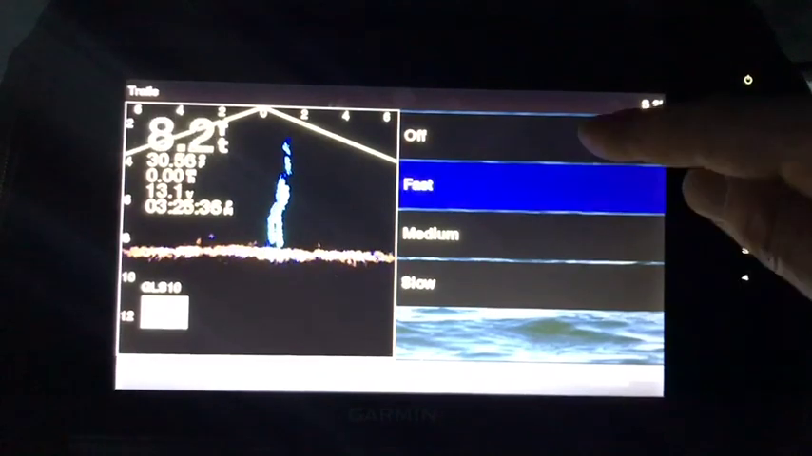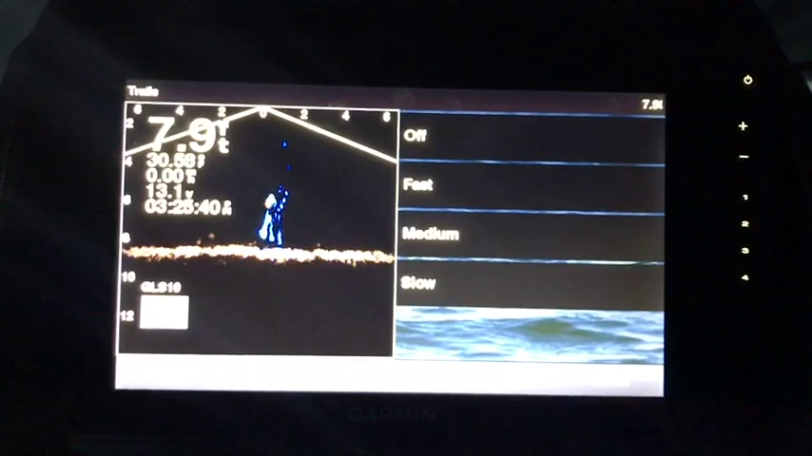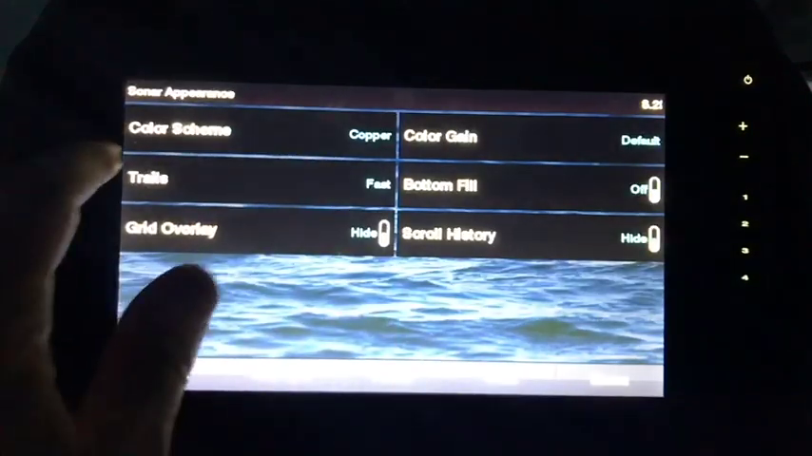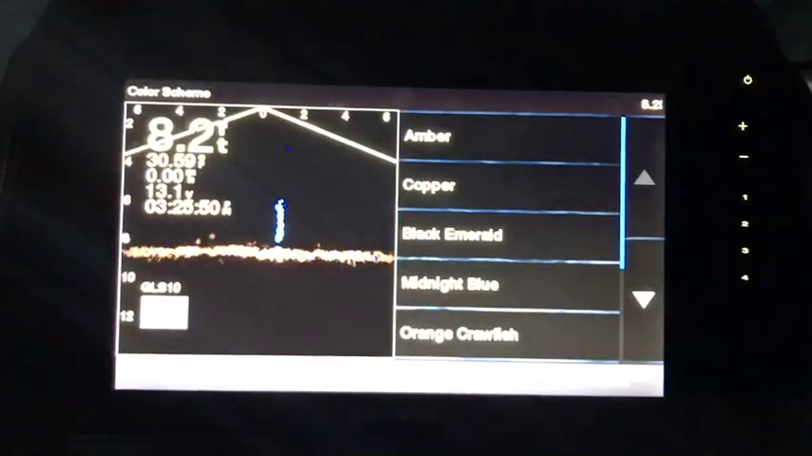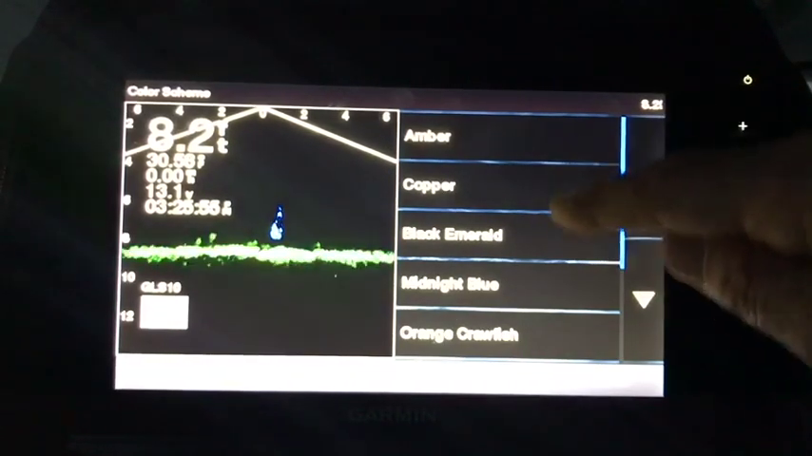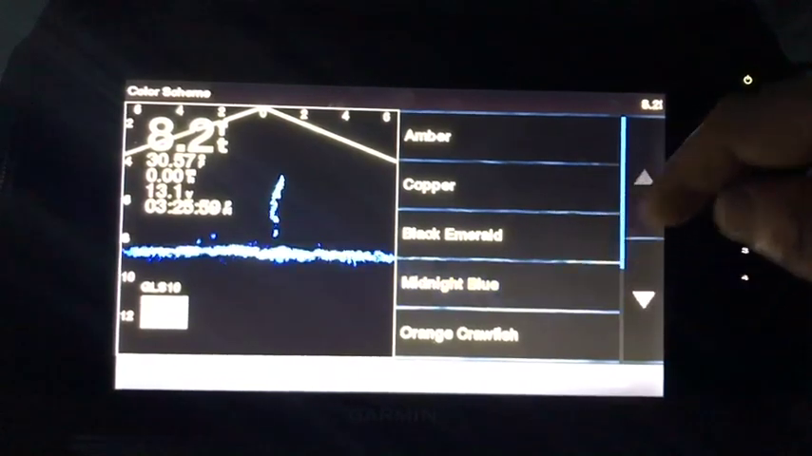So we want the trails, but we want them gone quickly. So we put them on fast. And now you'll see those trails, they disappear quite a bit faster. You can go back here and we can change these color schemes as well. I like that blue trail, shows up nice against that copper, but you can go black, emerald, midnight blue.